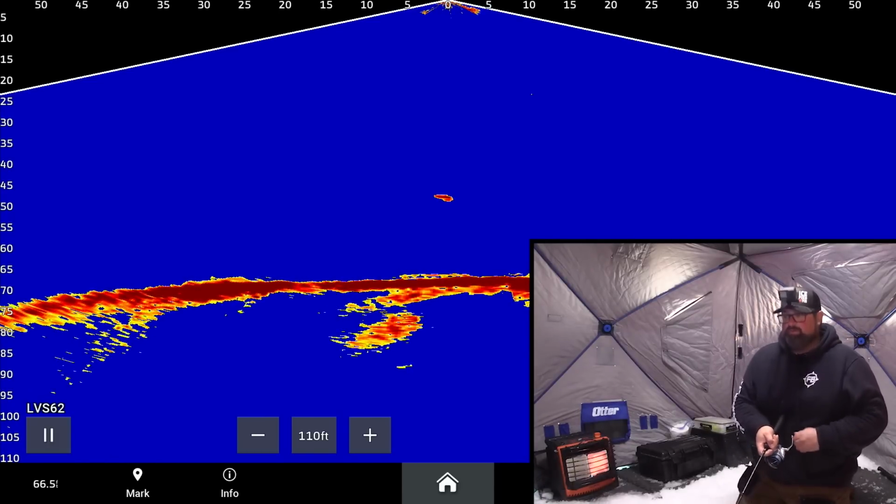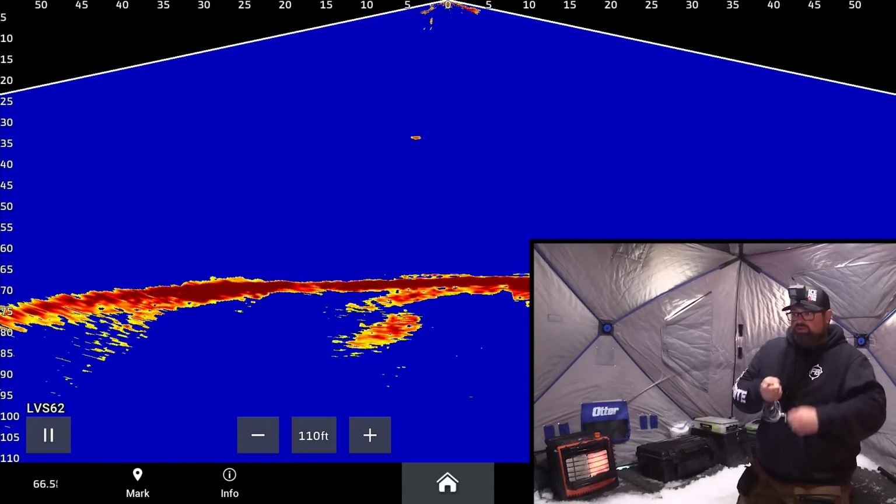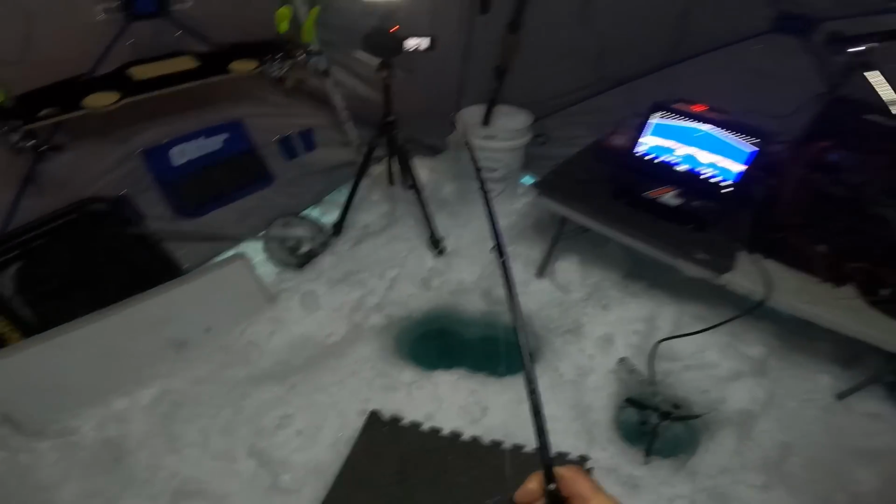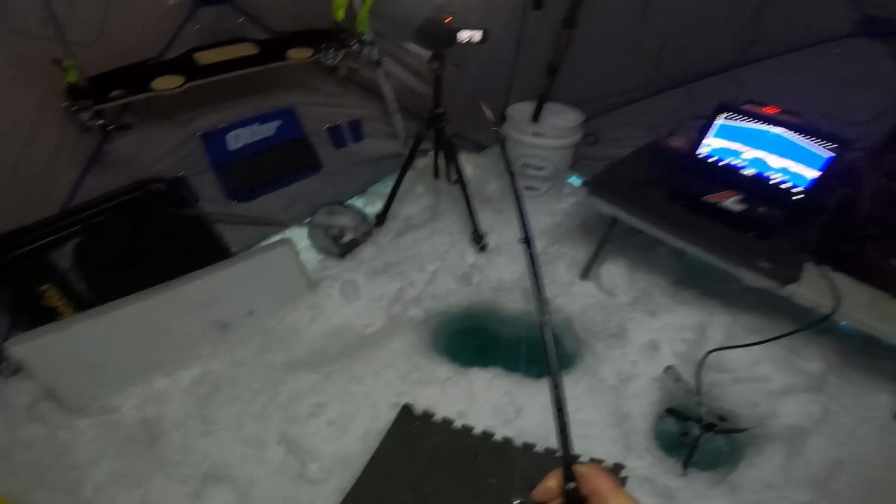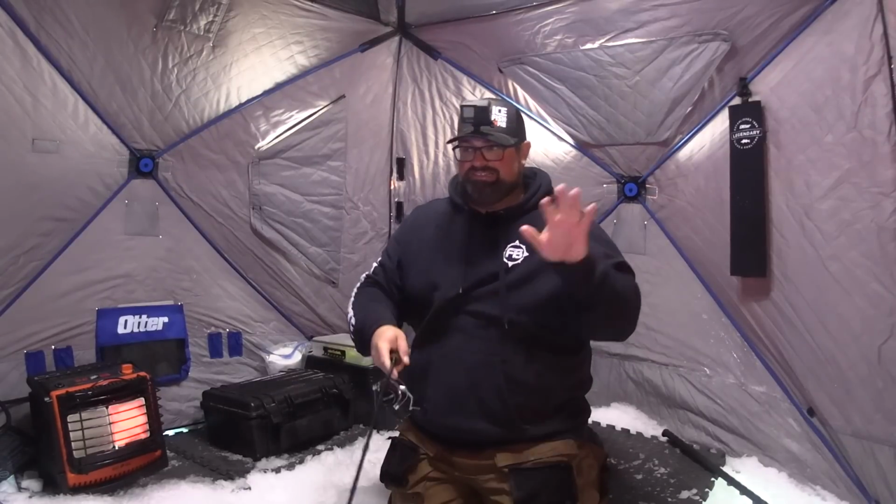Oh, they seem aggressive, even the smaller ones. That's two, actually three technically, because I had one on for a little bit. Could have been that same fish I just caught, it's possible. But good sign. They're eating. Anyways, I like it. Oh, lost him. Little guy. It happens. Don't judge me for losing a smaller fish.